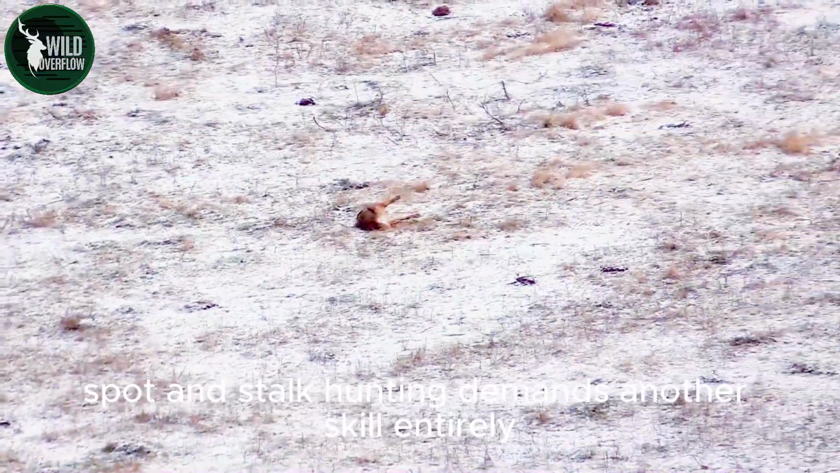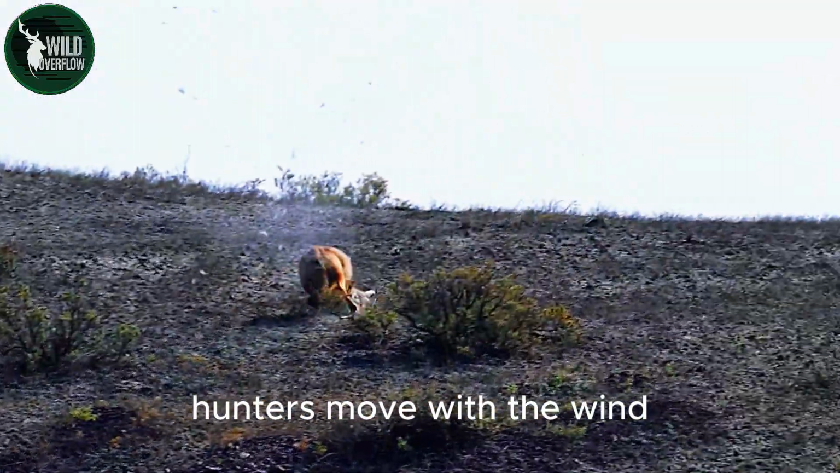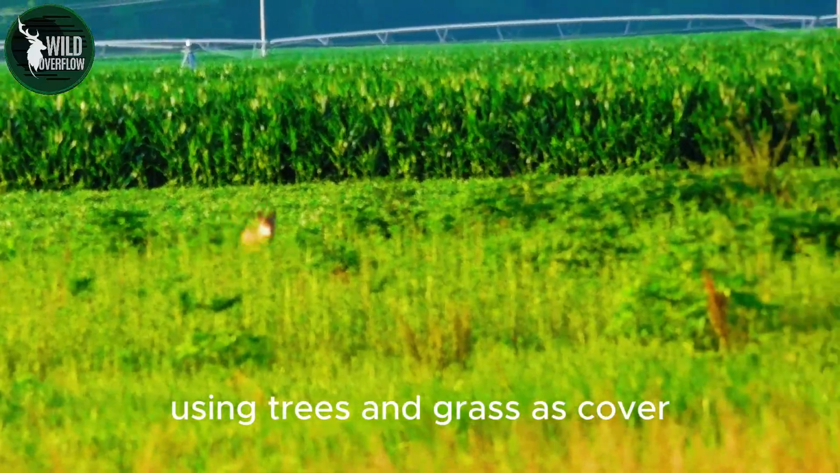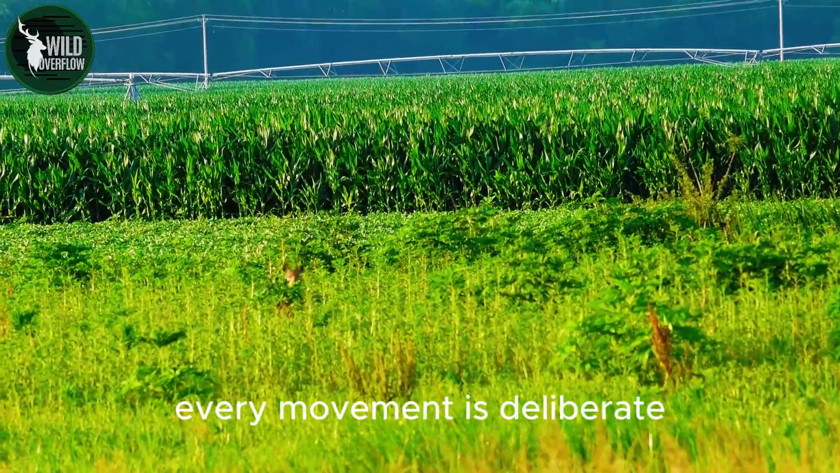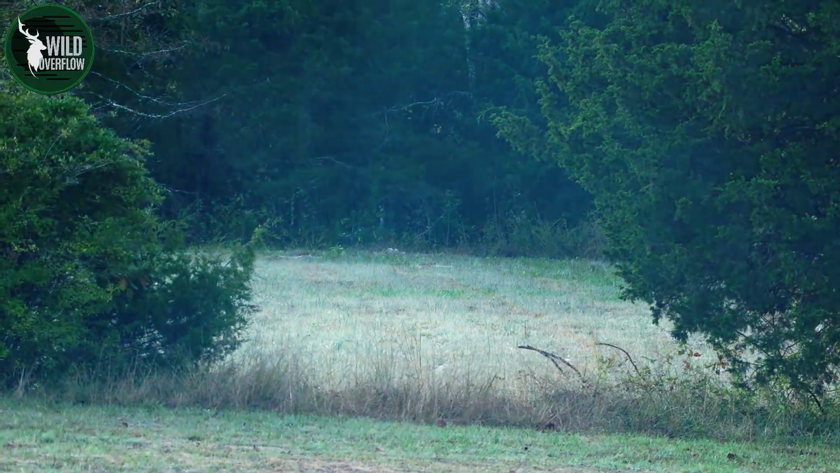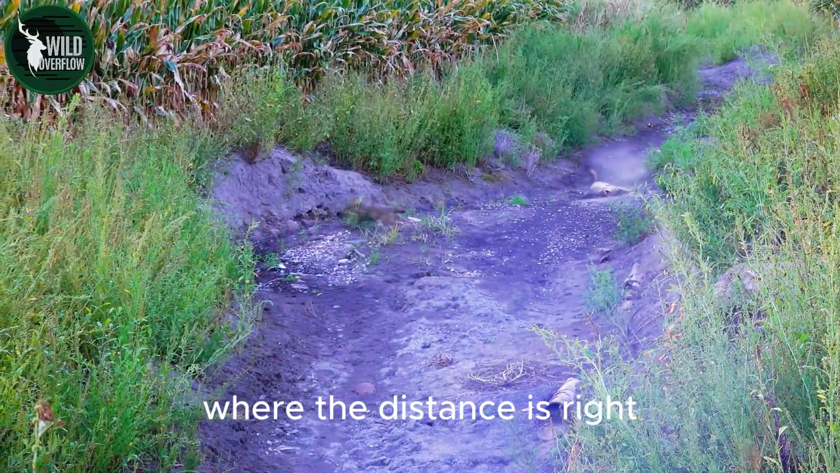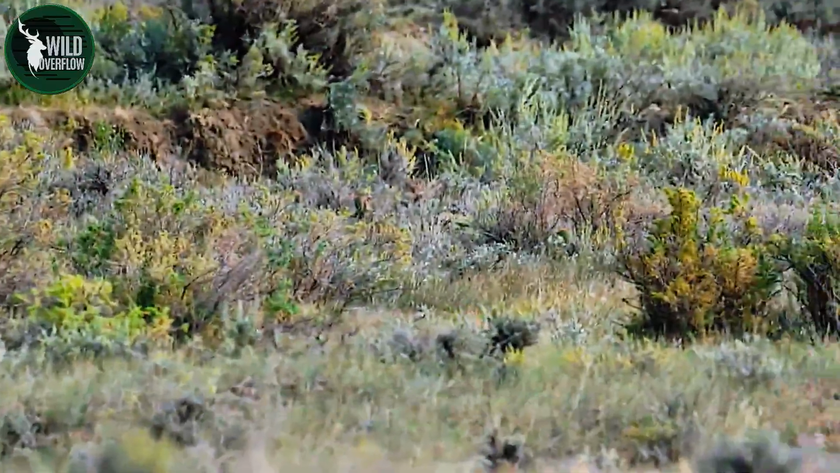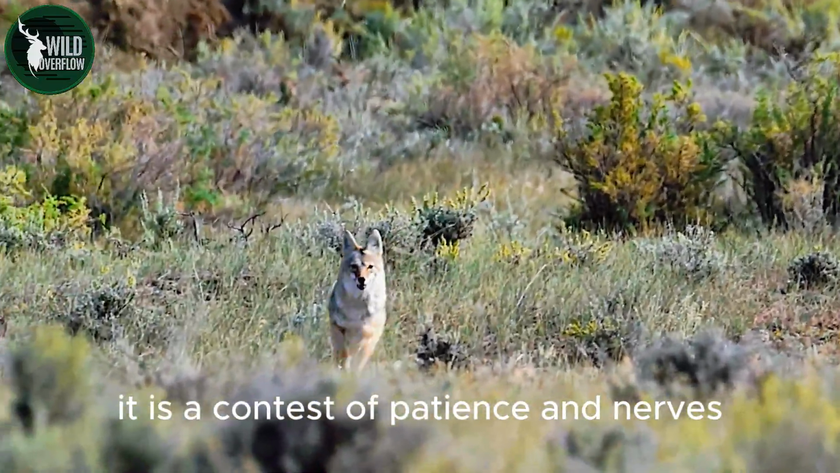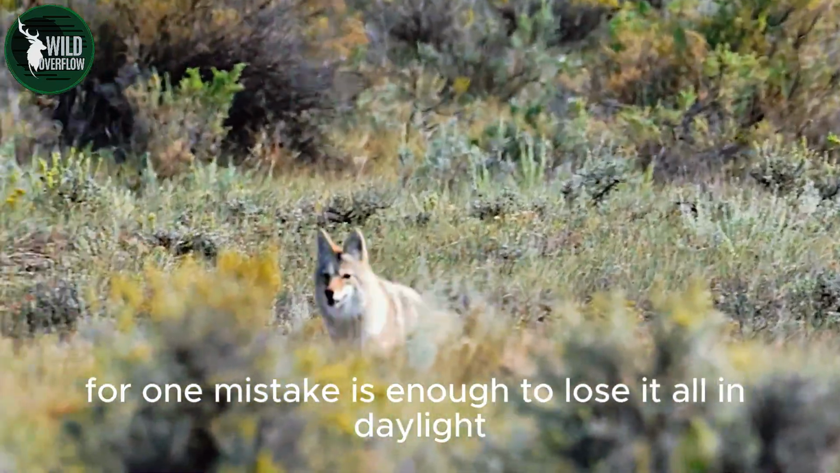Spot and stalk hunting demands another skill entirely. Hunters move with the wind, creeping silently across the fields, using trees and grass as cover. Every movement is deliberate, every pause calculated. The hunter waits for the perfect moment, where the distance is right, the line of sight is clear, and the coyote is unaware. It is a contest of patience and nerves, for one mistake is enough to lose it all.